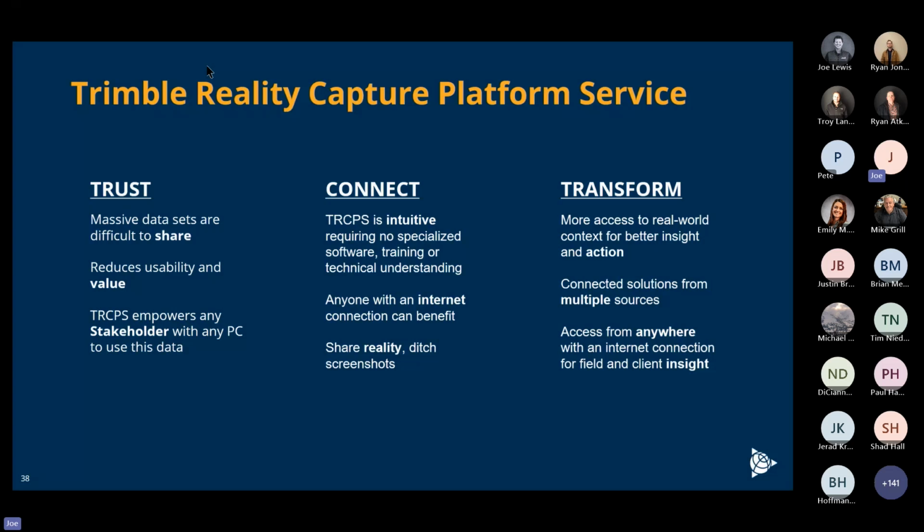All they need is internet access, and they can look at the scan data. So when you're sharing data, everybody is working on the same page. Everybody knows the exact same viewpoint that you're looking at, not just a screenshot. It allows you to connect, share reality immediately, and you can look at this from multiple sources and very quickly and concisely share information.